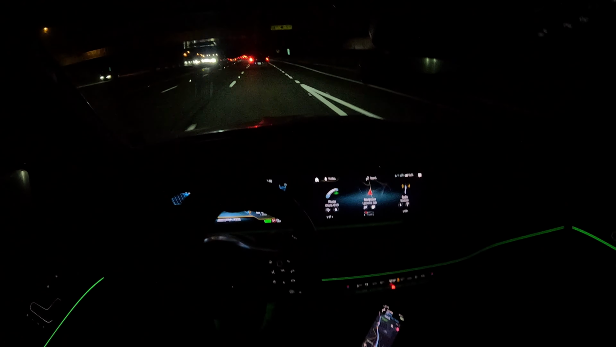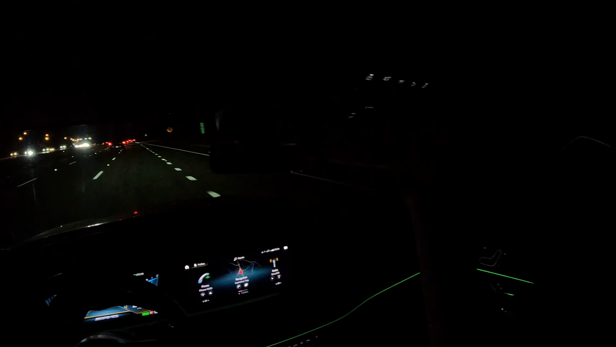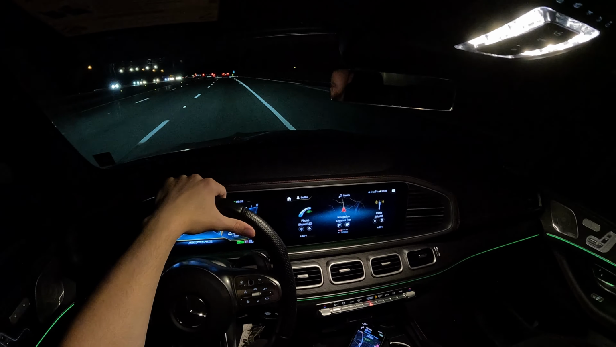The thing that I actually love about this car is the seats. I will cut the light back on so you can see the seats. The seats are a leather and suede material.